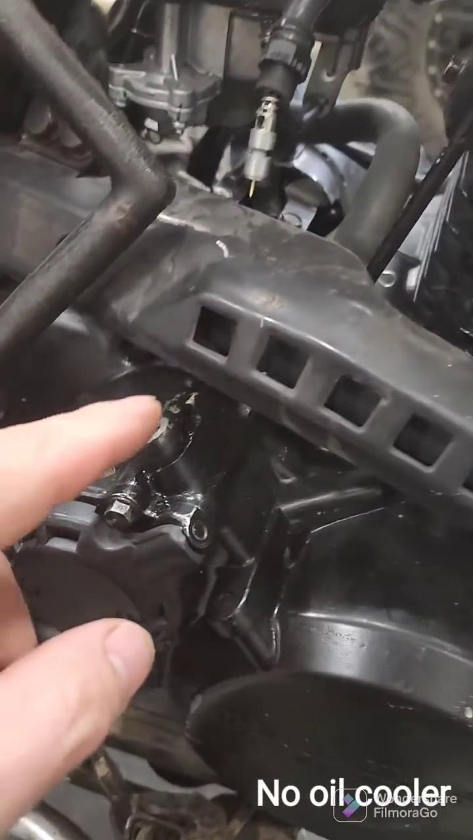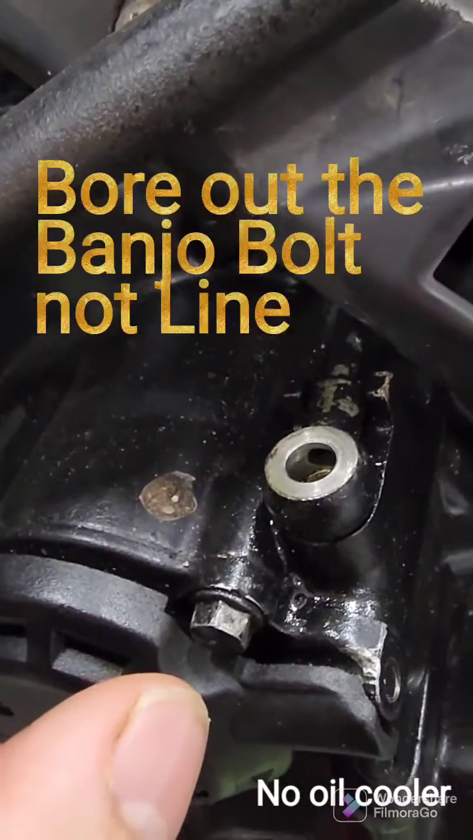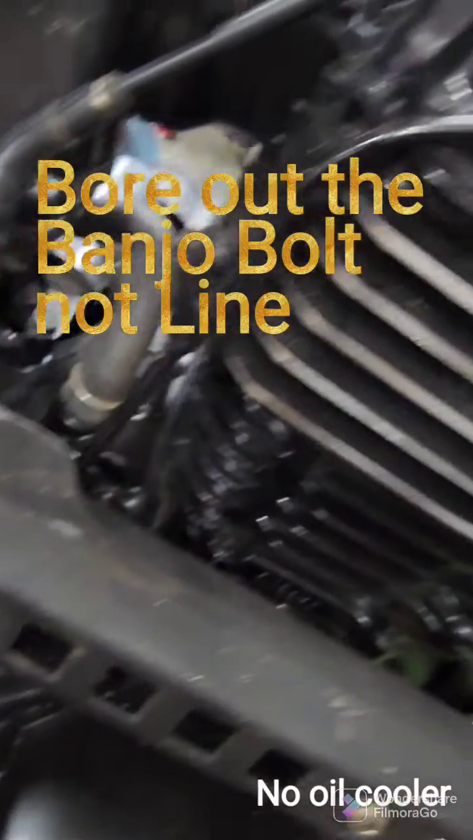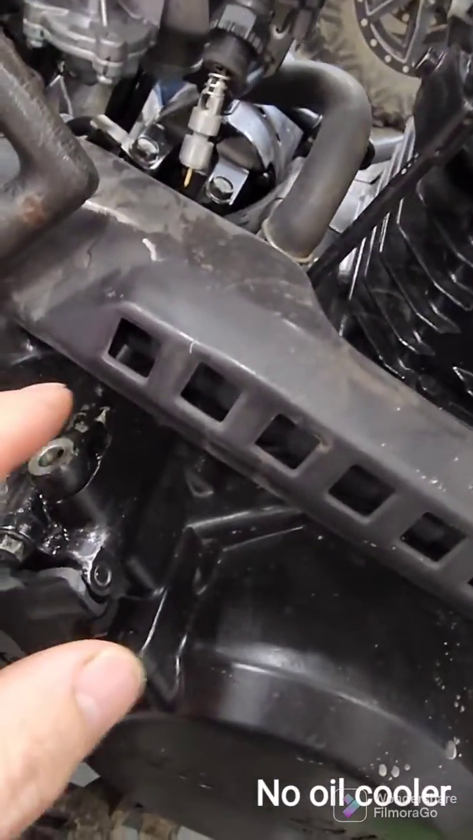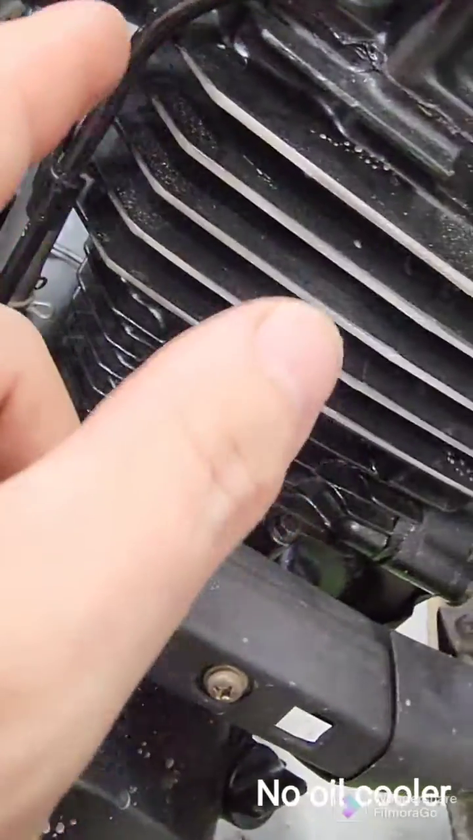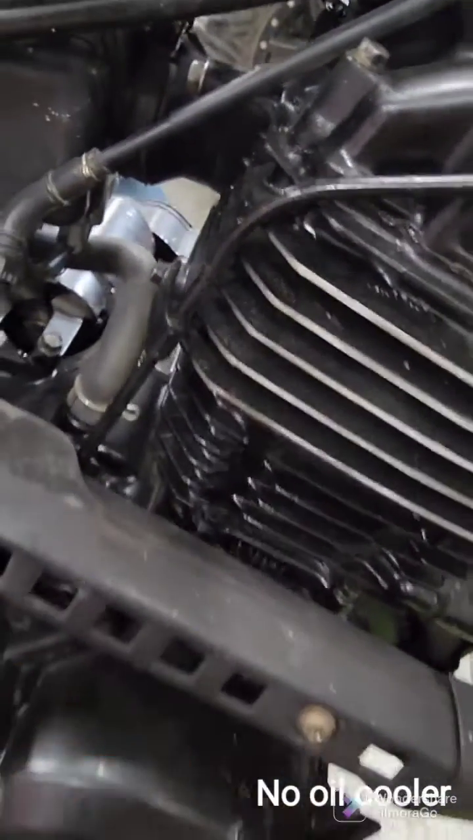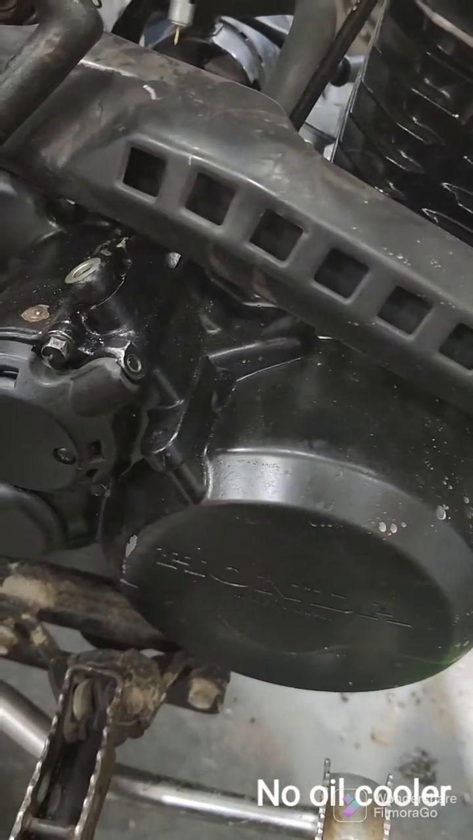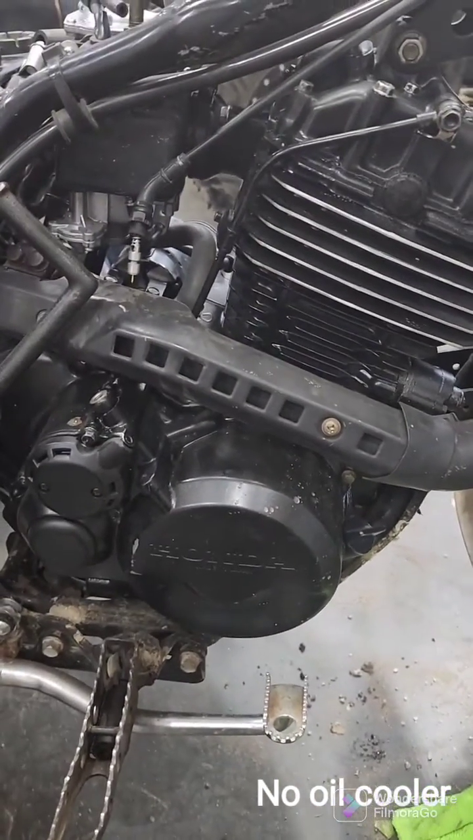So the plan is to remove this hose line. I might bore it out just a hair, and one side of the oil cooler will be in, the other will be out. So just make one big loop, and it's supposed to only add about a quart of oil. So we'll give her a shot.